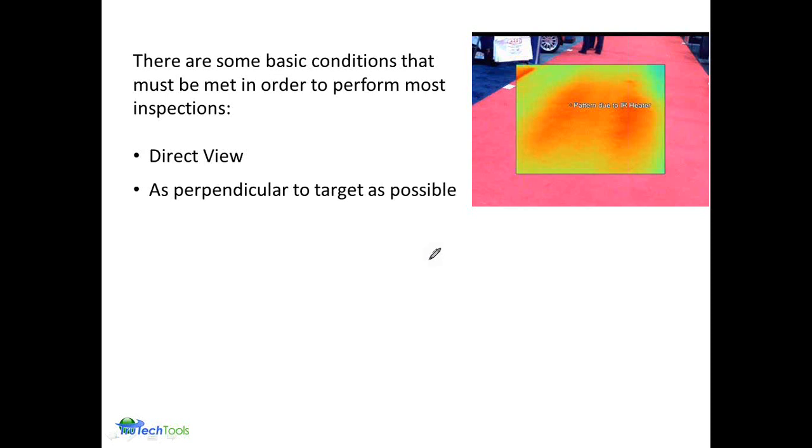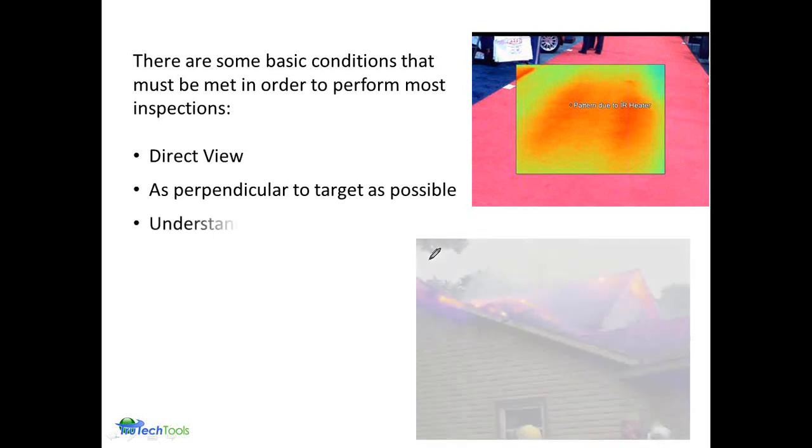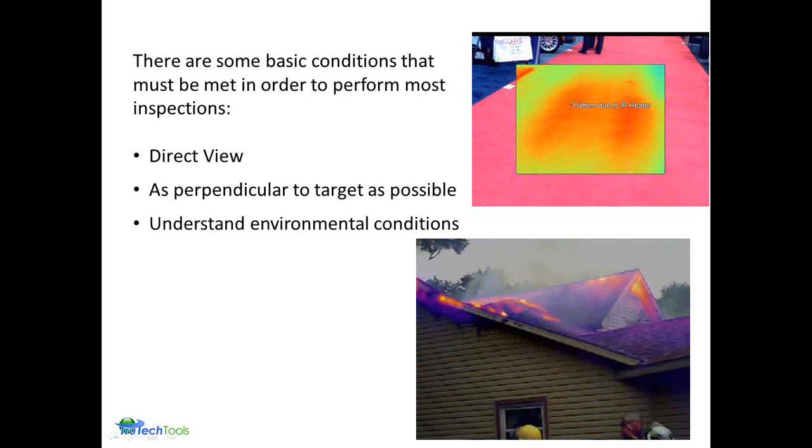So there are some basic conditions in order to perform an effective scan. One, you need a direct view of whatever it is that you're looking at. Infrared, like I said earlier, goes in a straight line at the speed of light. You need to be looking at the surface directly and be as perpendicular, that's a good thermal practice, as you possibly can. But consistency is important as well. And just understanding your environmental conditions, again, the wind, where's the sun, et cetera, et cetera.